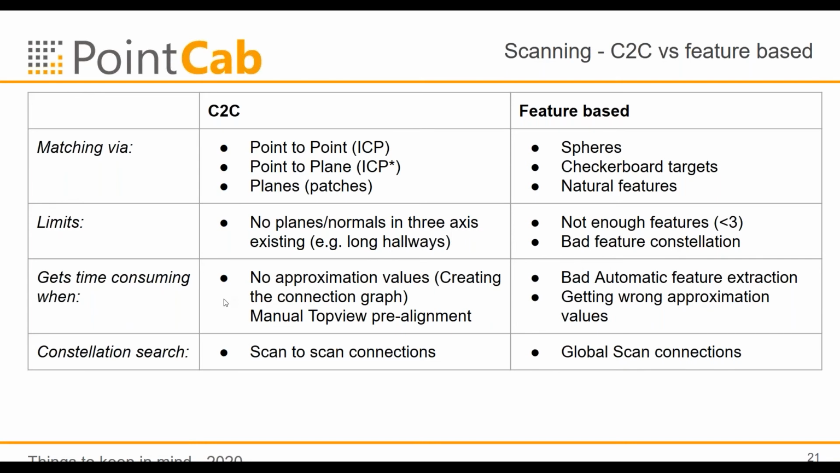Often you just tell the scanning software, every scan I did is connected to the following scan, and then it will start with that, which is a sort of connection graph as well, and this might work. On the other hand, with feature-based, it gets time consuming when the feature extraction of your checkerboard targets or spheres is not working, because then you have to click them all manually.